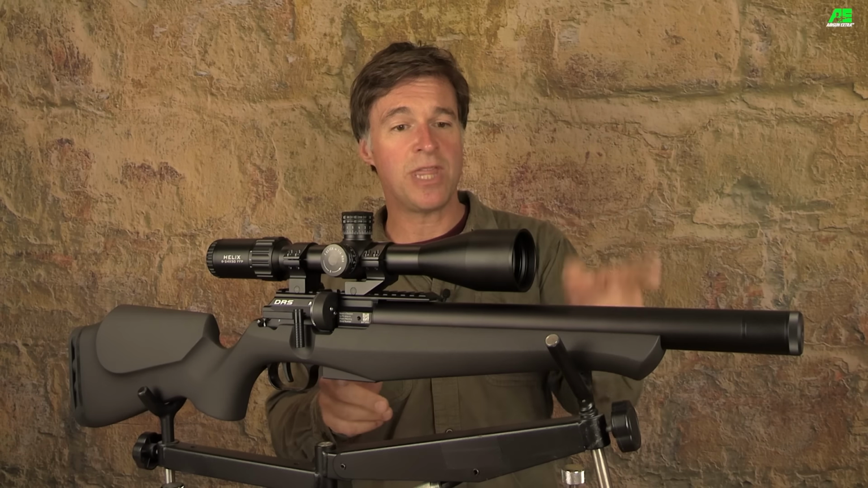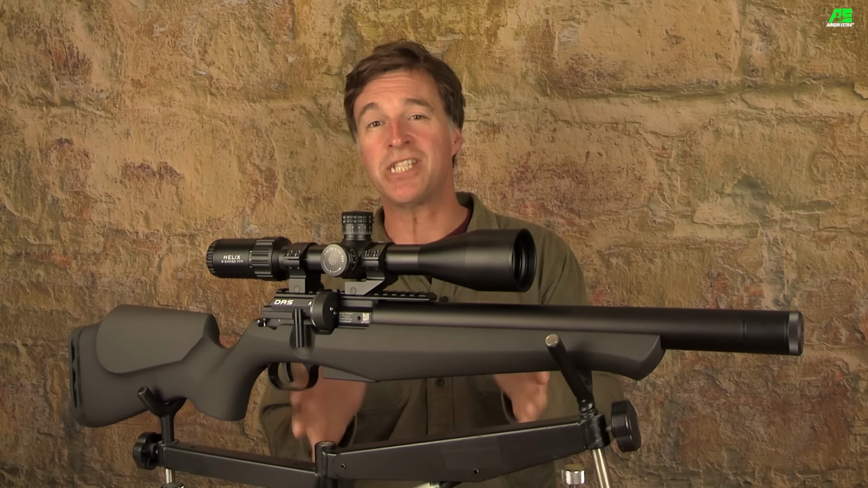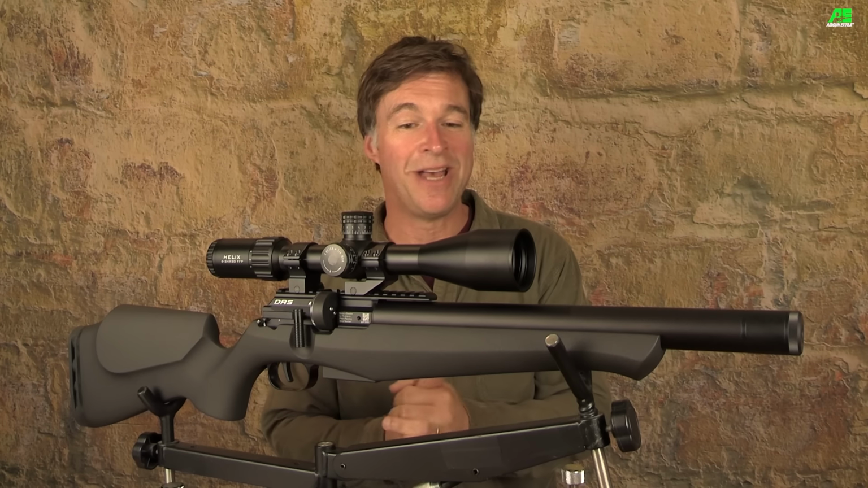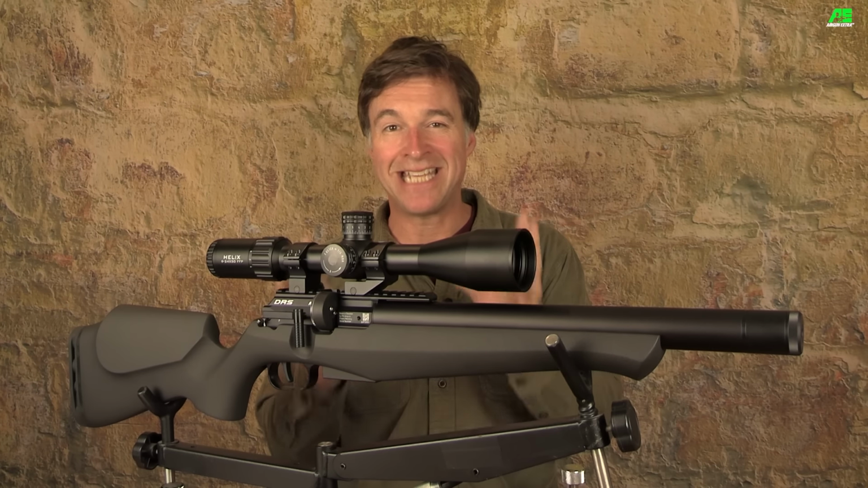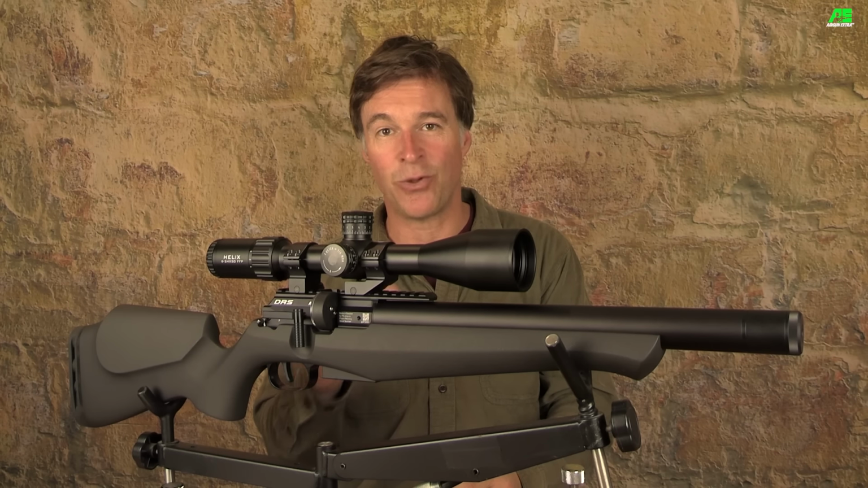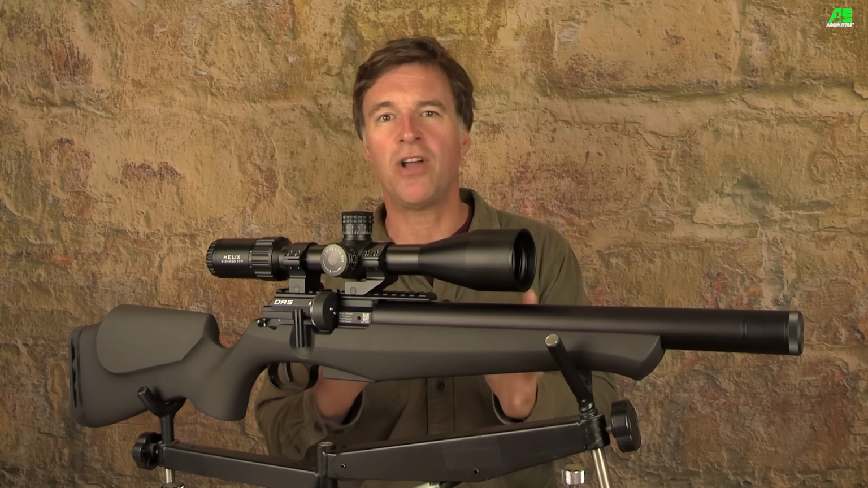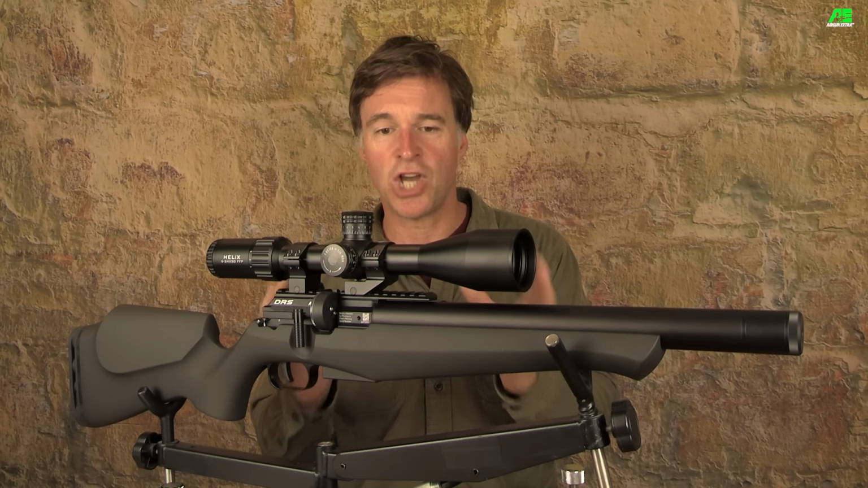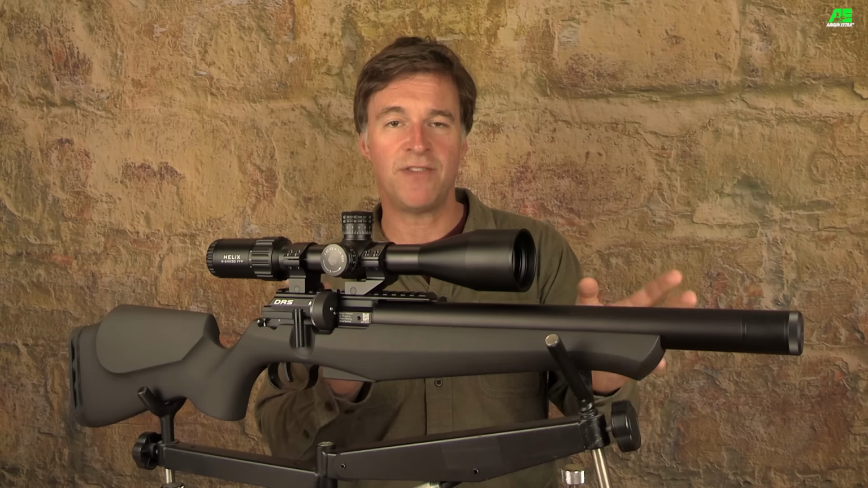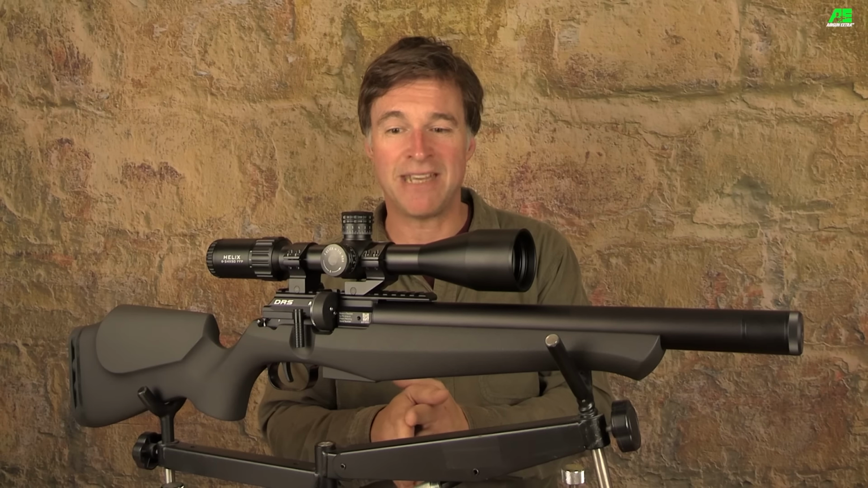So the pressure within that wraparound cylinder is displayed on the gauge on the left-hand side of the stock at the rear of the barrel. Maximum fill pressure is 230 bar. Now, I've not actually got around to testing shots per fill yet because I've just been giving the gun top-up charges on the range, but I'm told that it should return in the ballpark of 140 shots from a full charge. Now, given that this gun's got a relatively short barrel and quite a small cylinder, that is pretty impressive.